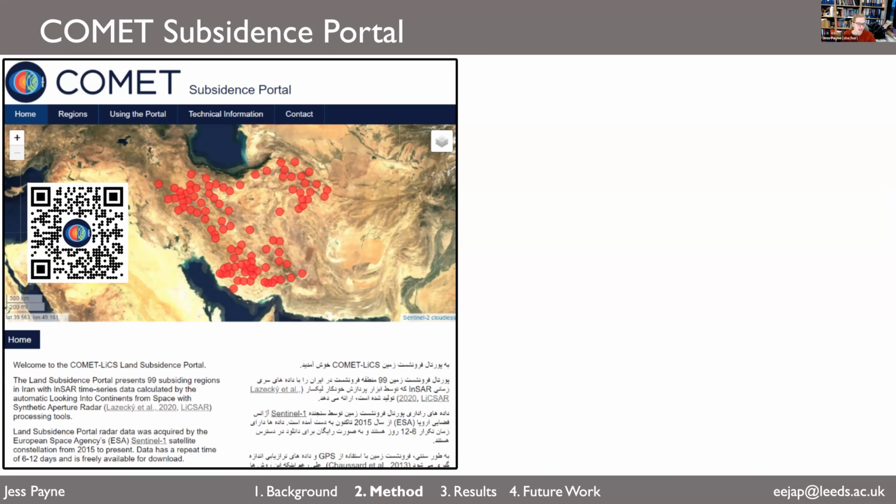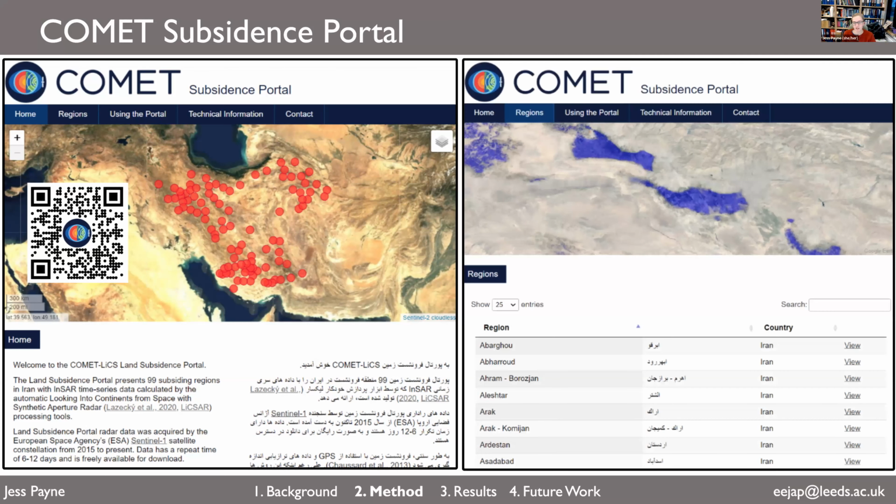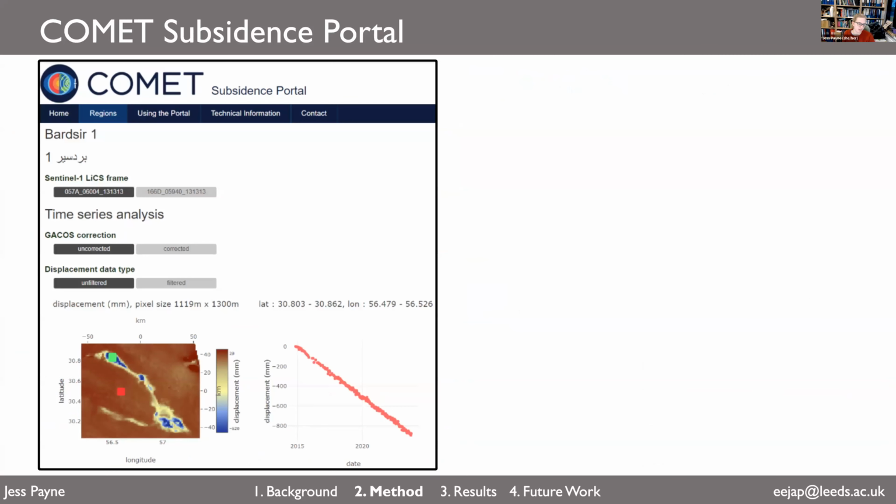All the text on this portal is available in Farsi and English, so we hope that people in Iran might be able to use this portal to see where subsidence is happening, if it's happening near them, and how they can mitigate against it. If you click on the regions tab, you can also select regions in this way. If you click on a region, here we've chosen bar 01, which is near where that pistachio plantation was, which you looked at before.